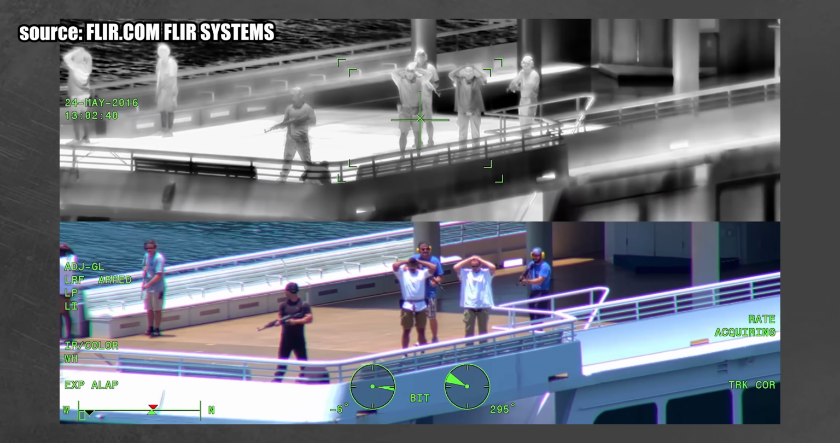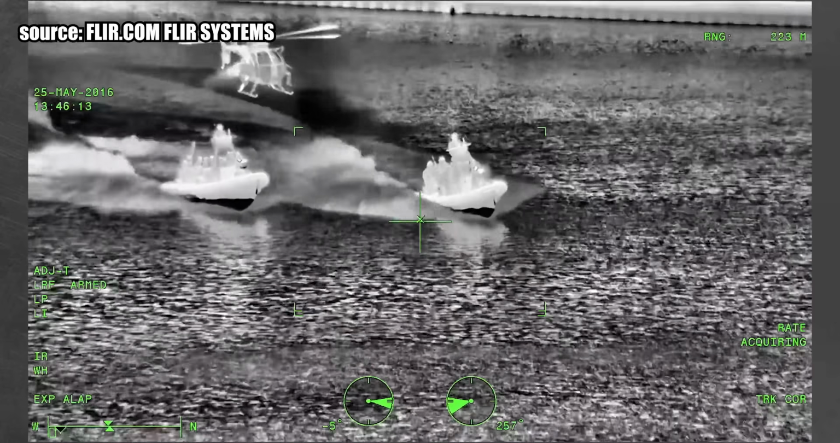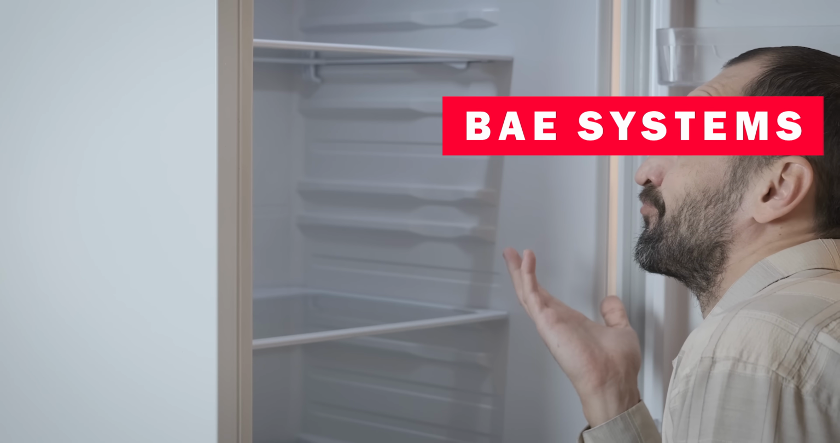The problem is you can't get rid of heat. You can only divert it and move it around. That process eventually produces more extra heat. This is why you have that expression, don't leave your fridge door open to try and cool your house.